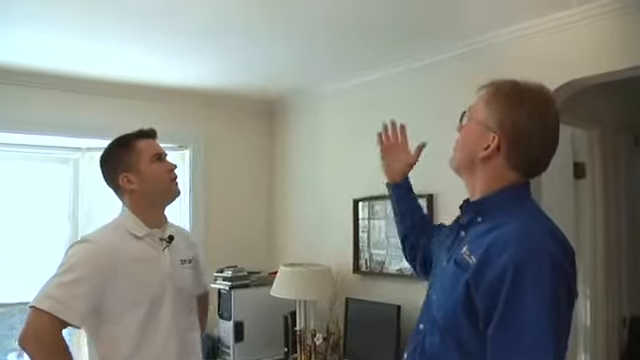Okay. Well, this is one of the spots that we're going to be looking further at in detail and see if there's some active moisture. So we'll put the moisture meter on that, and we'll put the infrared camera on it and see if there's any further action needed or whether it's a past old issue.